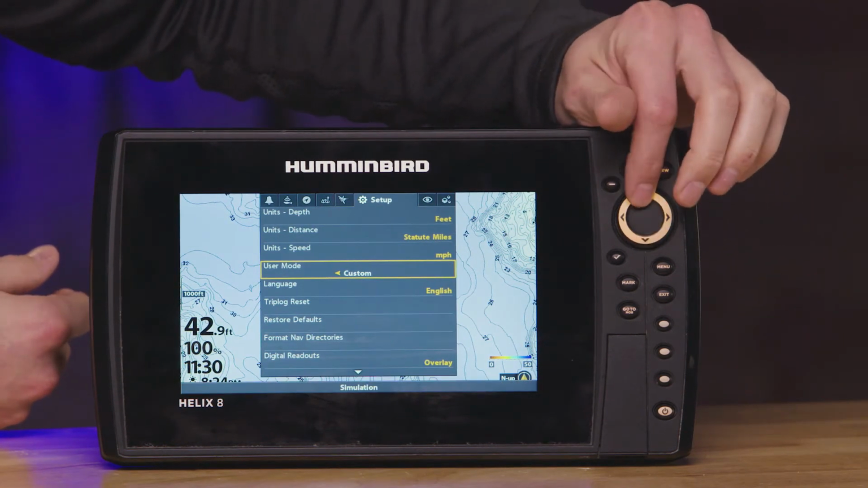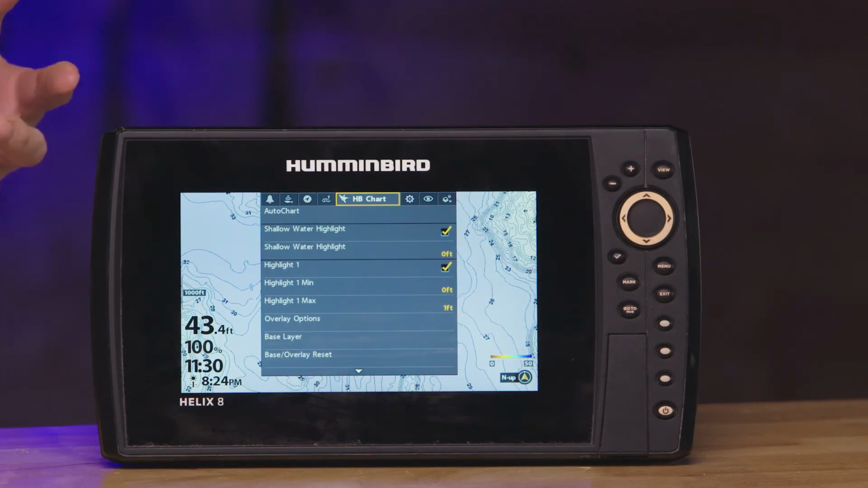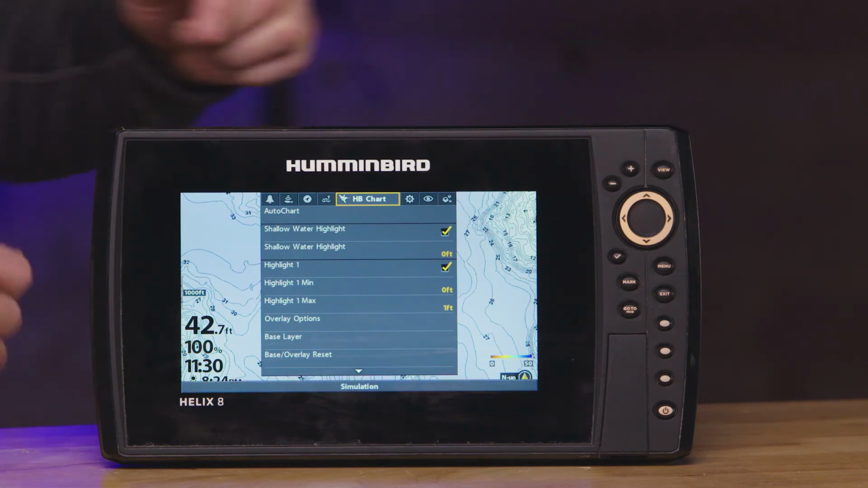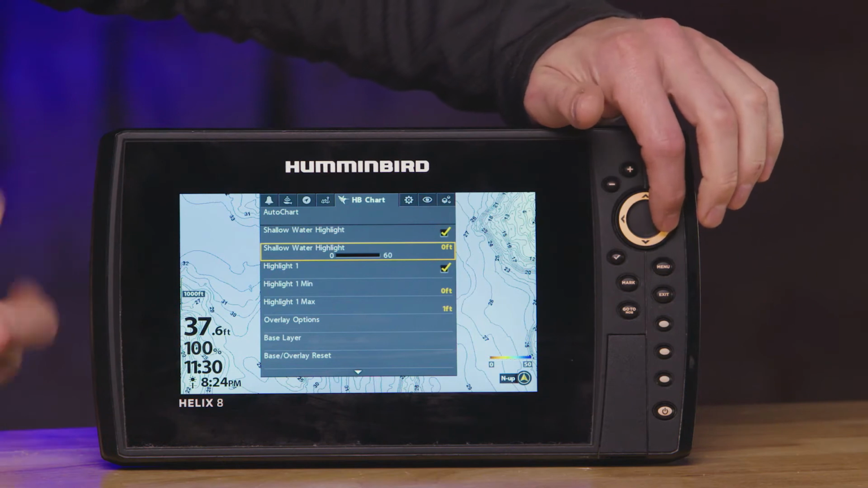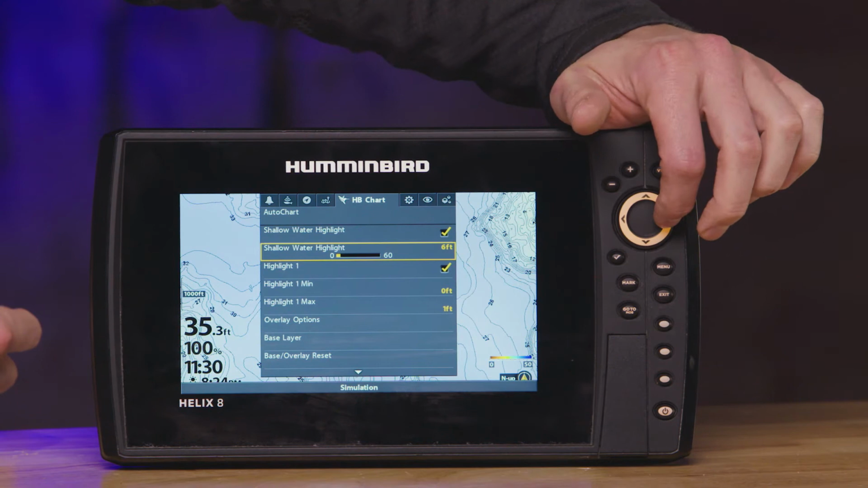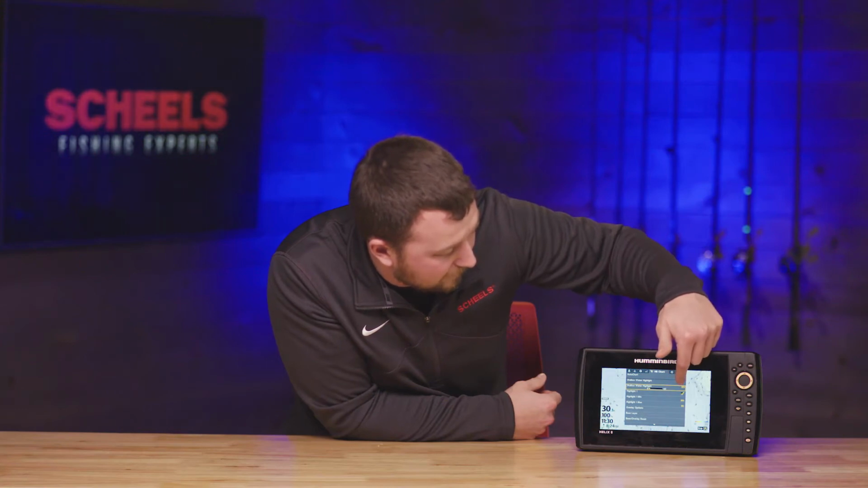Once we're in custom mode, we'll go all the way up to the top, and then we'll go over to the Humminbird logo. That Humminbird logo is going to be your HB charts. It's going to be your main menu for all of your map settings that you want to adjust or customize. So once we're in there, we'll go down to shallow water highlight. We'll make sure it's turned on, and then we'll go to our highlight depth. So just by clicking the arrow key up, we can click it up, and you can see on the right side there where it's going to show my depth. So if I have it highlighted at 5 feet, it's going to highlight everything 5 feet or less.